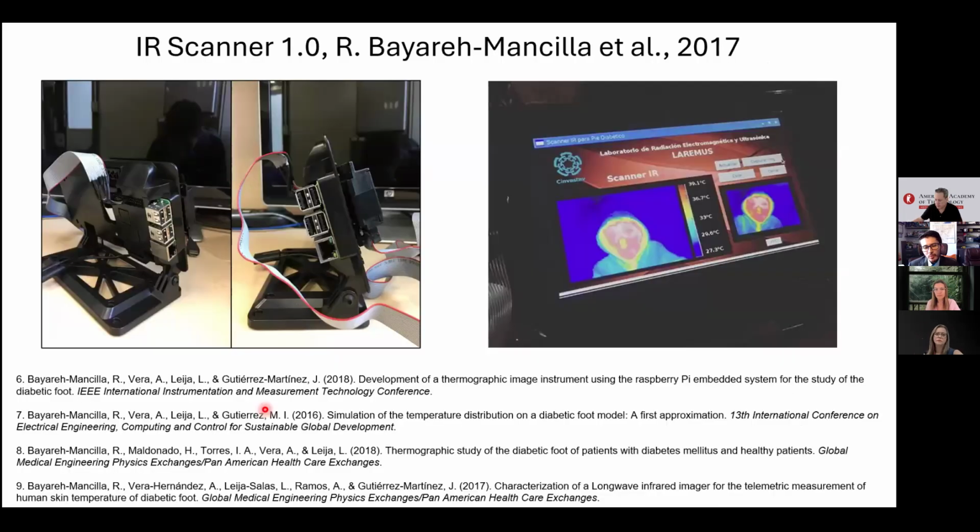In such a way, we develop low cost equipment, because at this moment the thermographic cameras are expensive, and we know as scientists that resources are very limited, also in our region, which is Latin America.